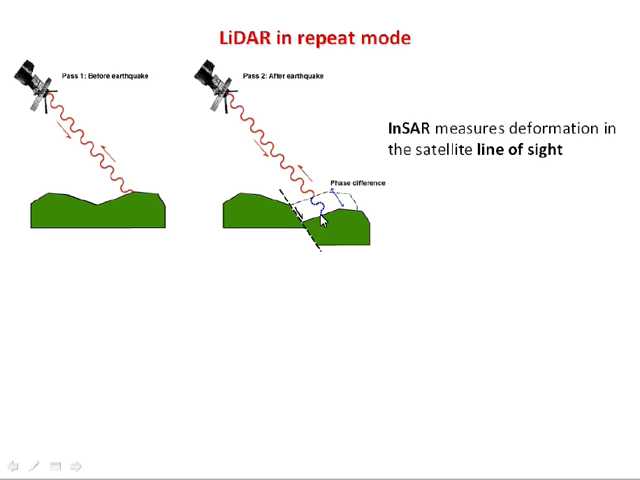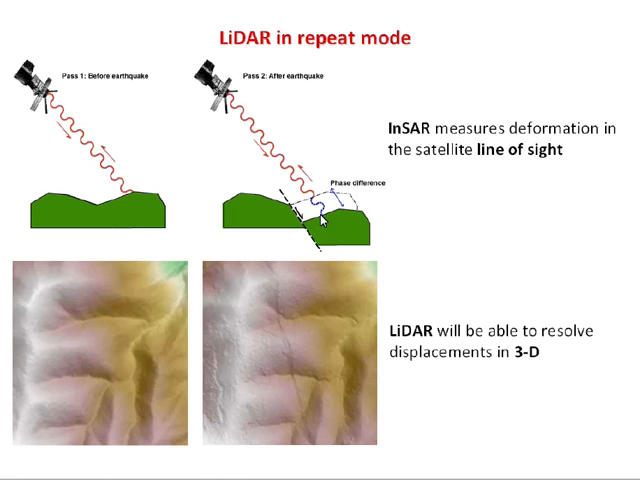So it's only one component of what is a three-dimensional vector of the Earth's surface. One of the things about LiDAR, this is before-earthquake LiDAR and after-earthquake LiDAR, because it's a three-dimensional measurement, we should be able to resolve the displacements in 3 dimensions. So this is one advantage that differential LiDAR or repeat LiDAR should have over InSAR.